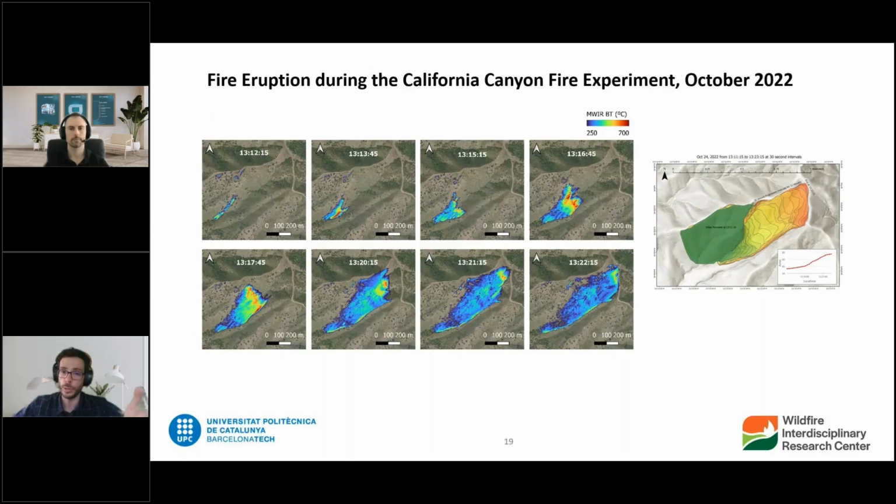So when we do a fire experiment like this, they usually come out to the field before and after the fire, and they measure the amount of vegetation that there is, the moisture, the distribution of the vegetation, etc., everything that may affect fire behavior. And then we cross-analyze that with the amount of energy released by the fire to see the correlations that there are between fire dynamics and the impact on the vegetation. Other people do the same for the soil, and this energy released by the fire is also an important input to those coupled fire-atmospheric models.